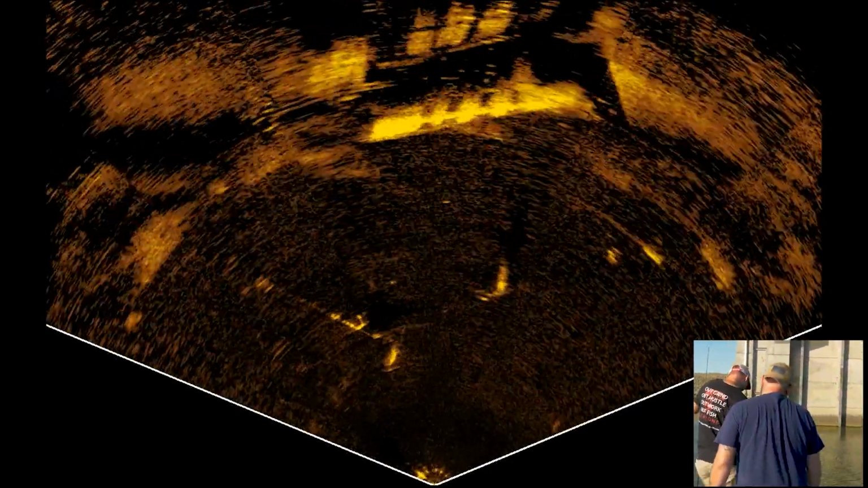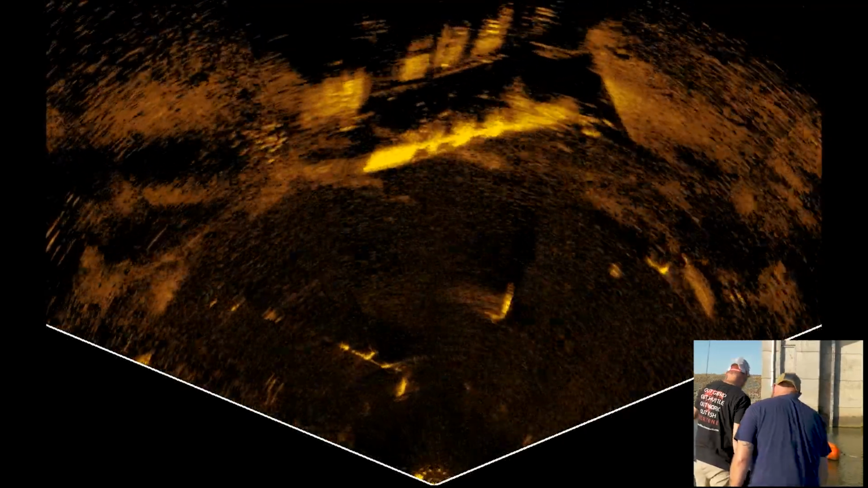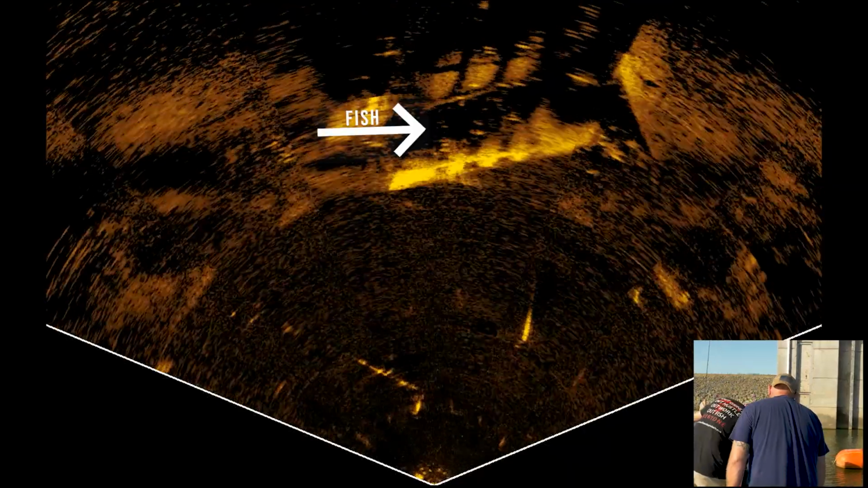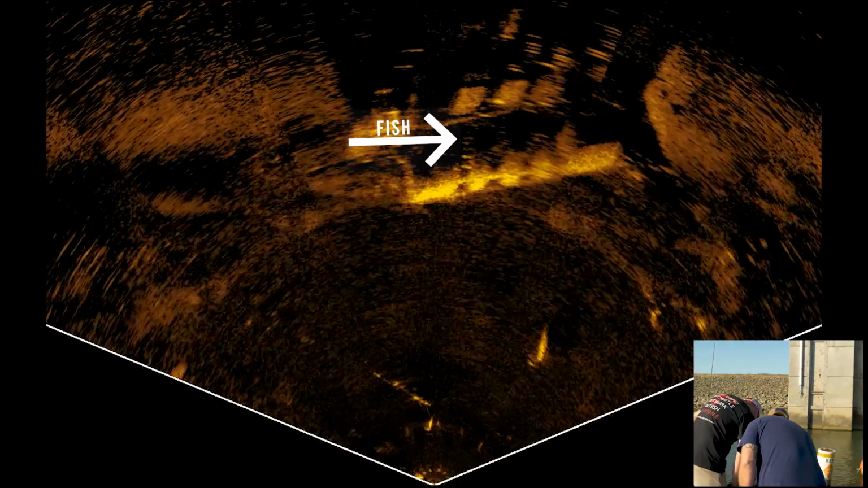But look at that definition. That's impressive. Pretty damn clear. I'm excited to get back and see how Lowrance's or our Garmin LiveScope looked at. Look at all them fish over there. Holy cow. That's a lot of fish over there in that corner. Look at them just hanging up. They're just stacked up all over it.